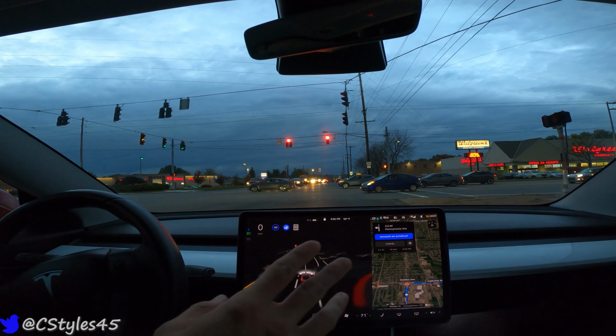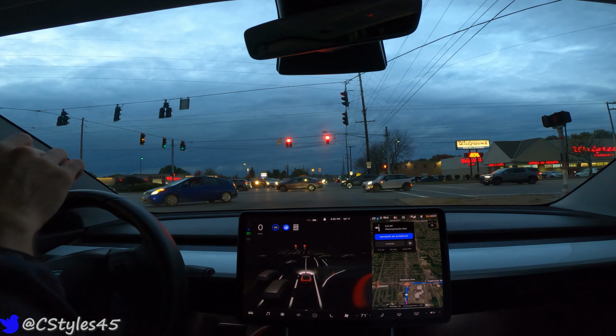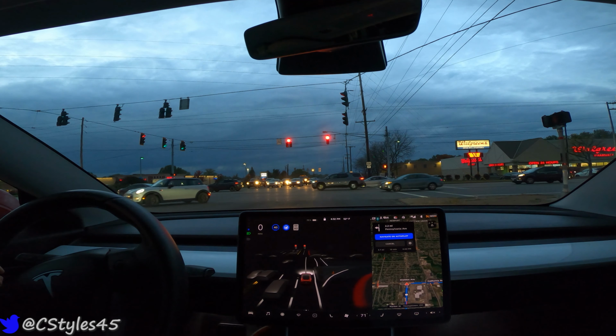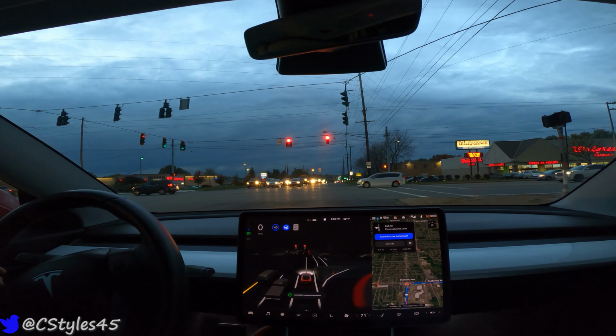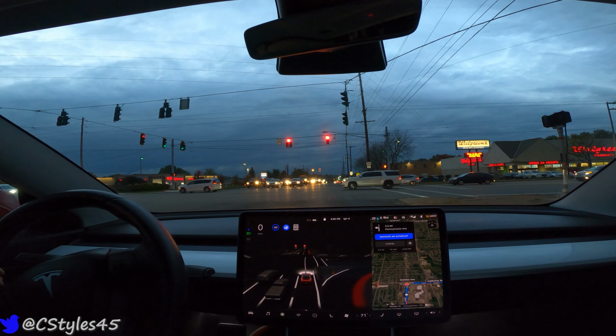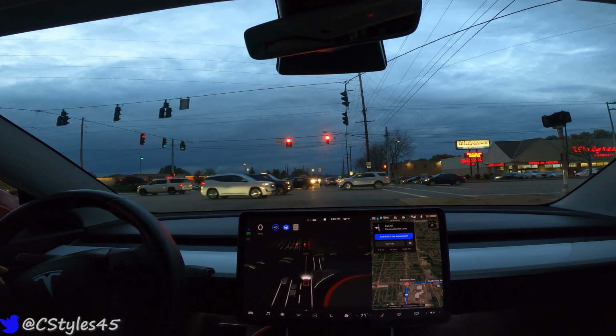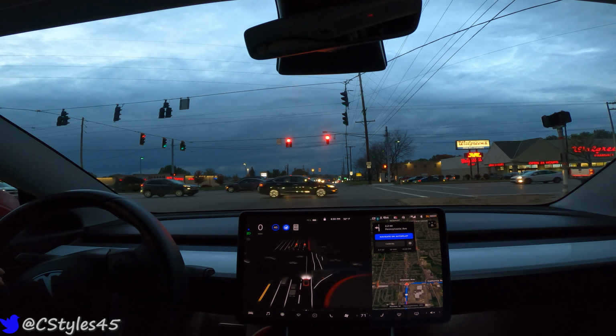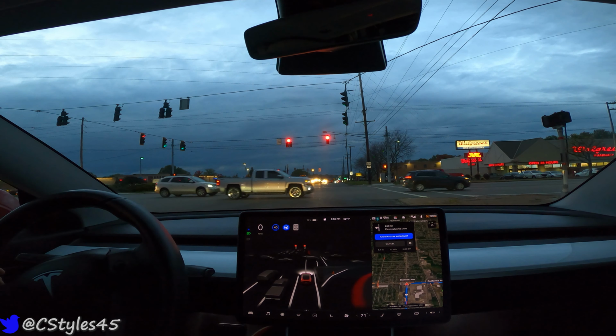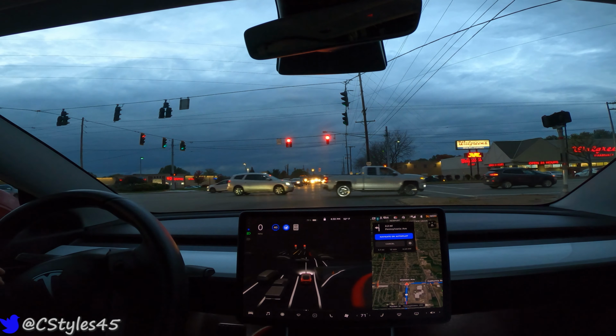So still in autopilot, still has the blue icon, so I'm going to leave it on. I'm just going to use the camera icon to take a snapshot of that event. I think that does line up to what it's done in the past. For whatever reason, it does not recognize that turning lane to veer to the right.